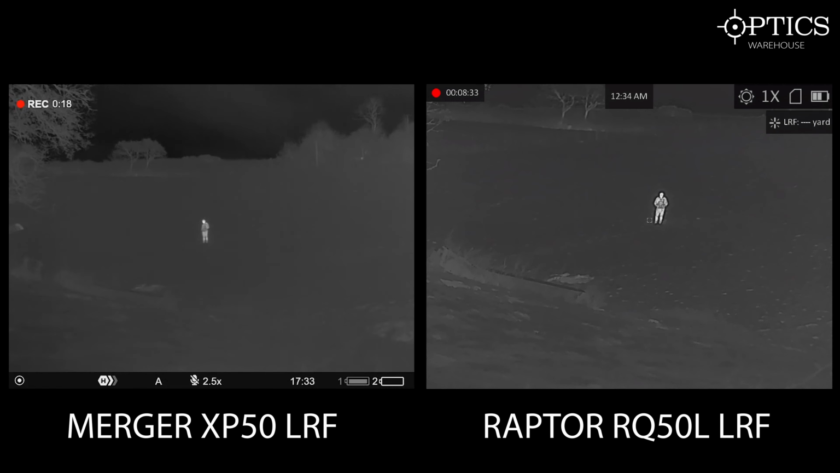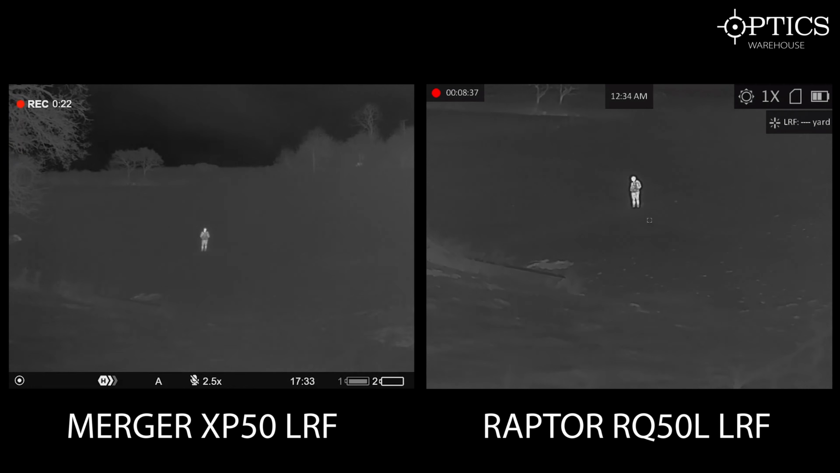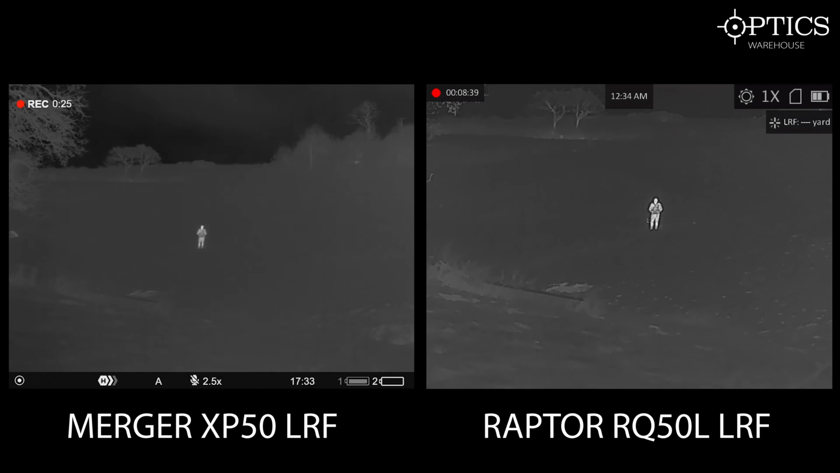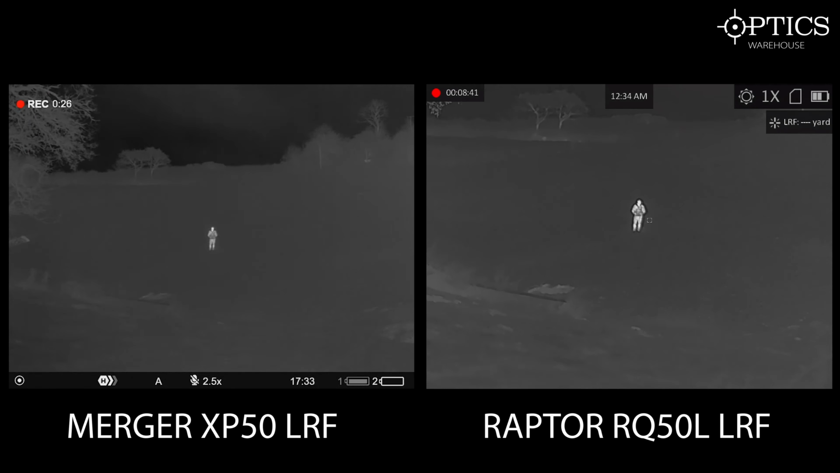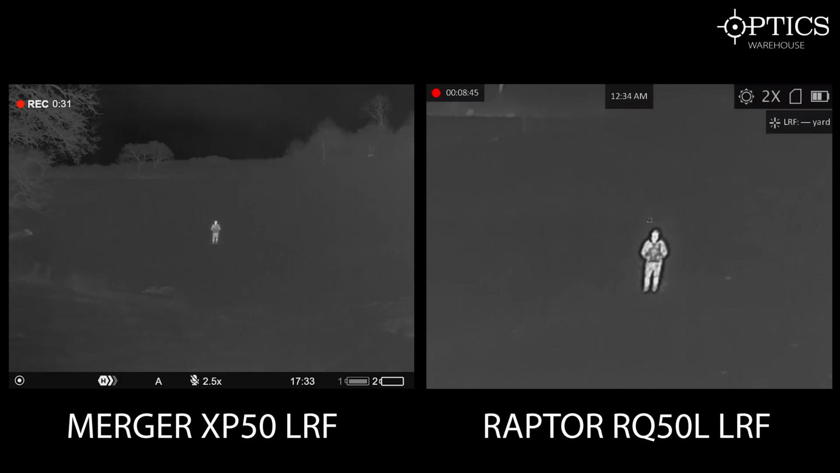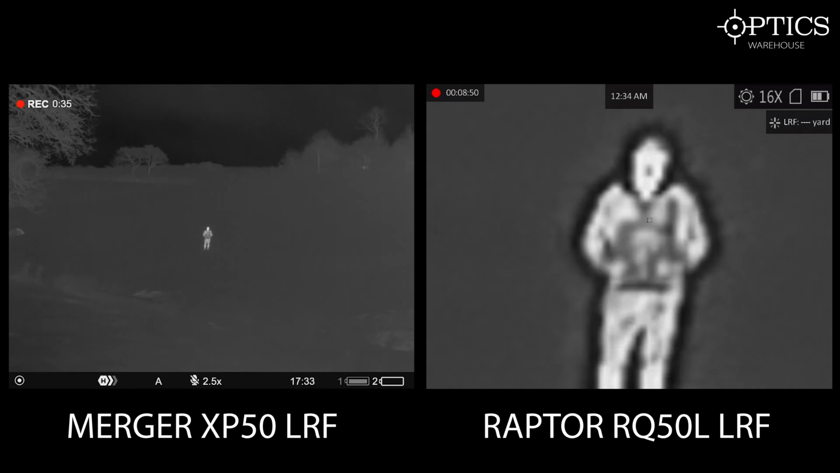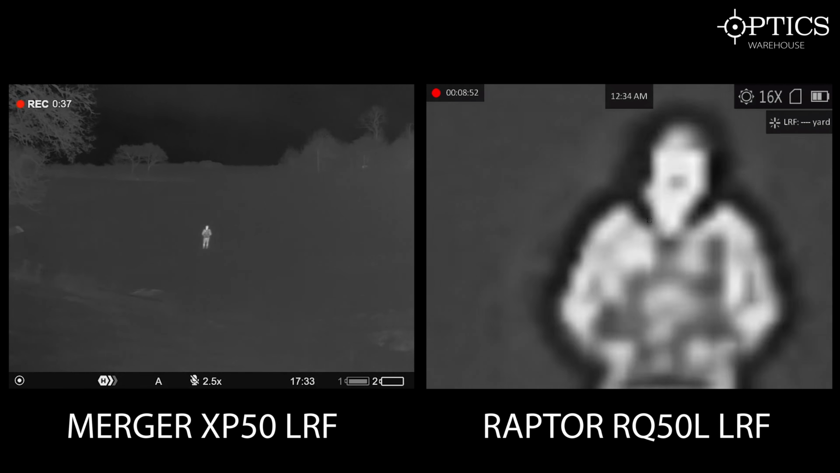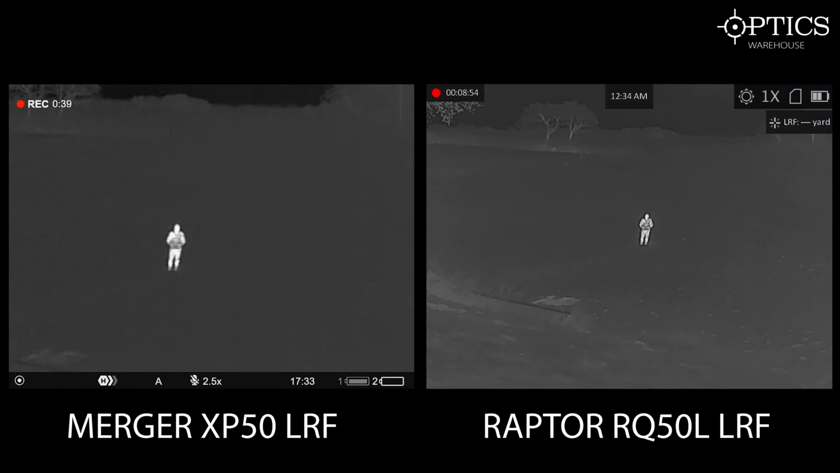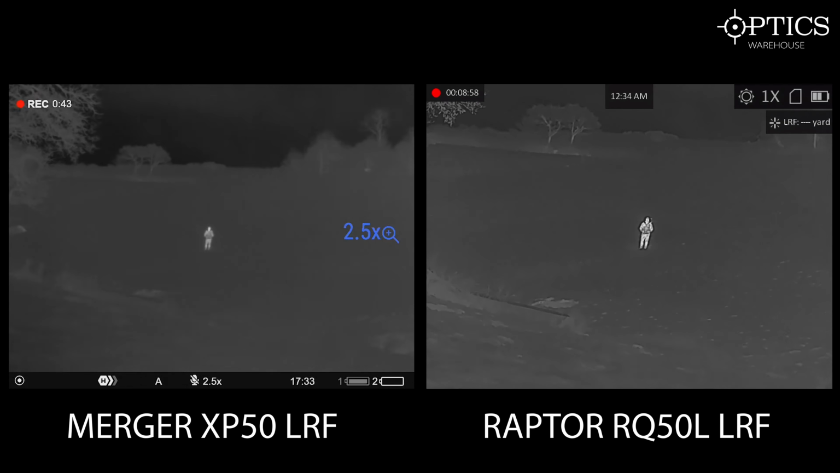Back onto the Raptor. As you can see, it's an easy system. I'm just going to go through the zoom now. We just go up here and zoom up to Tom there. So 8 times and up to 16 times. There you can see it, and we just take it all the way back. Then we'll do the same on the Mergers just to show you the zoom.